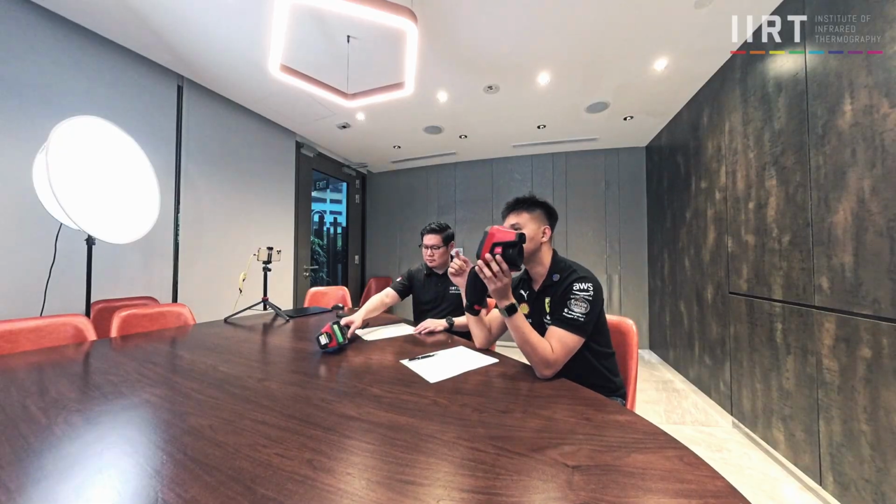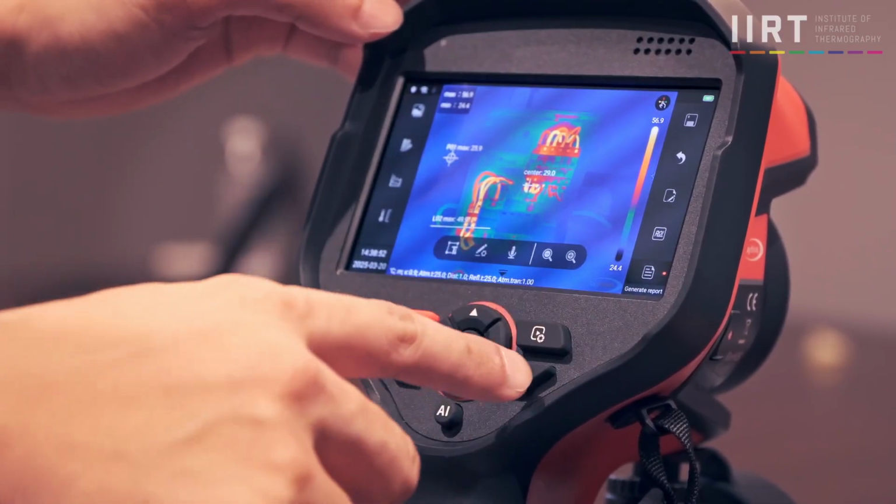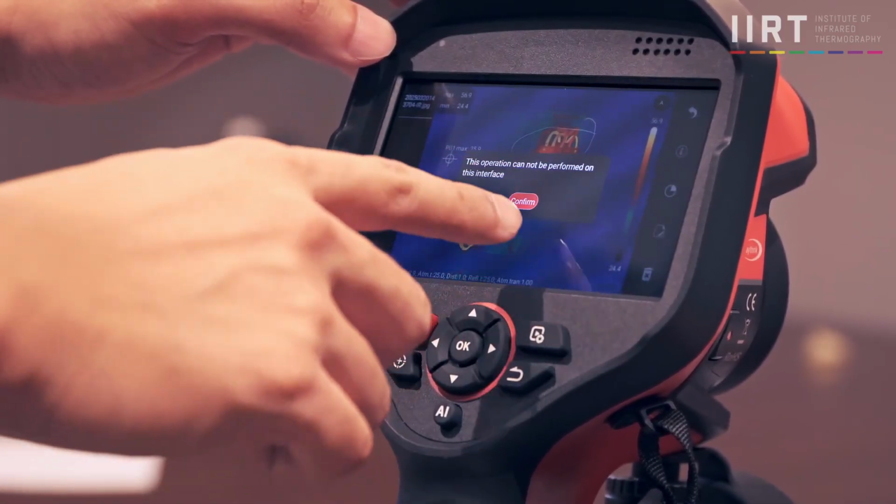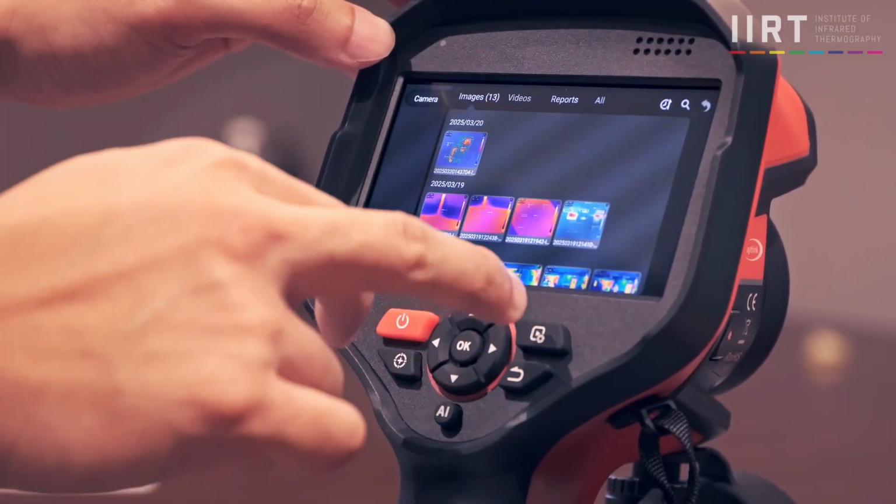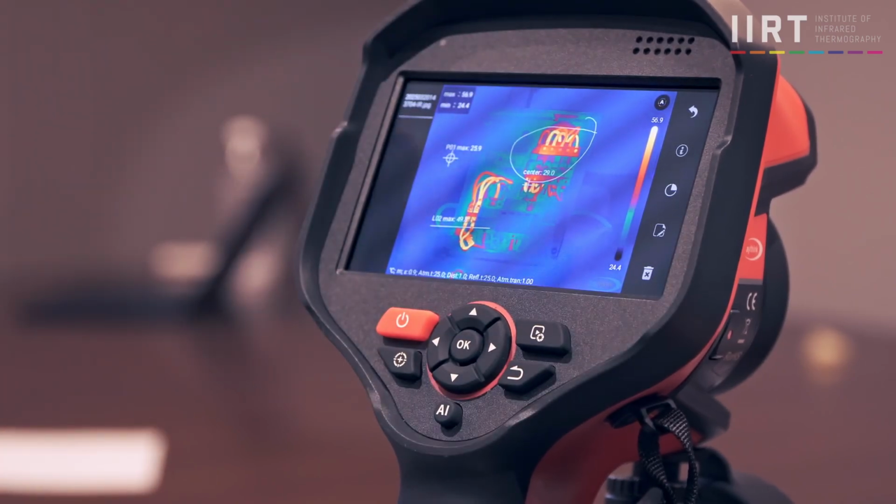So, of course, using a bigger screen, nowadays, right, we want to use our finger to touch the screen on every aspect. Touch screen. Yes, this is touch screen, and it allows us to do a lot of stuff over here. Having said that, we can even create a lot of regions of interest, and also draw boxes or lines on the screen itself. And on top of that, right after capturing an image, all of this image is actually radiometric. What I mean by radiometric is that every single pixel carries a temperature reading.